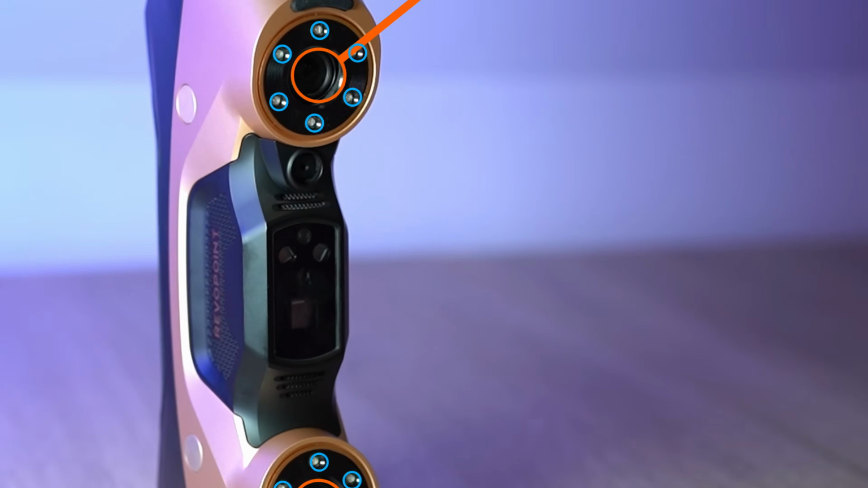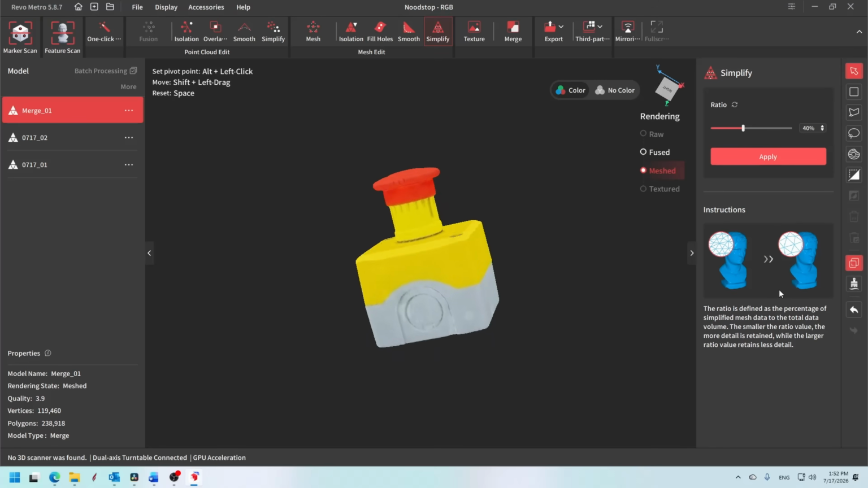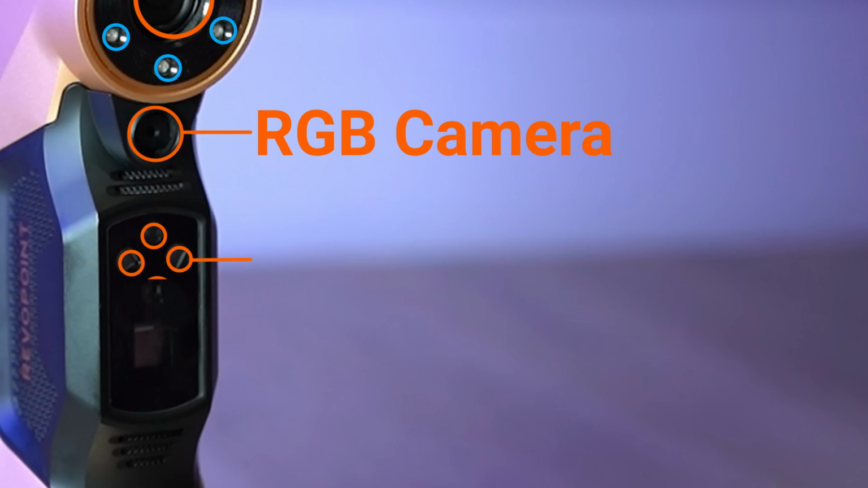Moving down, we first find the RGB camera. And while the depth cameras stay responsible for geometry, this RGB camera can capture color information whenever color scanning is enabled. Below the RGB camera we find 4 dedicated optical laser projectors. Each projector is responsible for a different scanning mode, allowing the MetroY to optimize its measurement strategy for a wide range of applications.